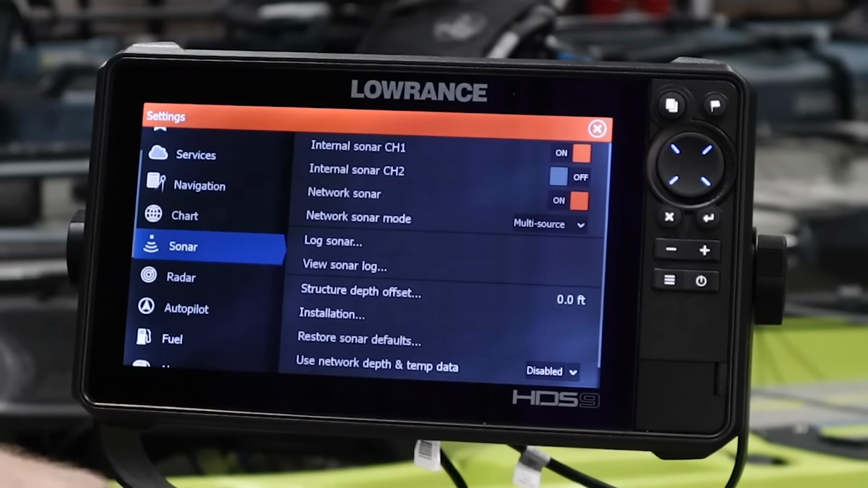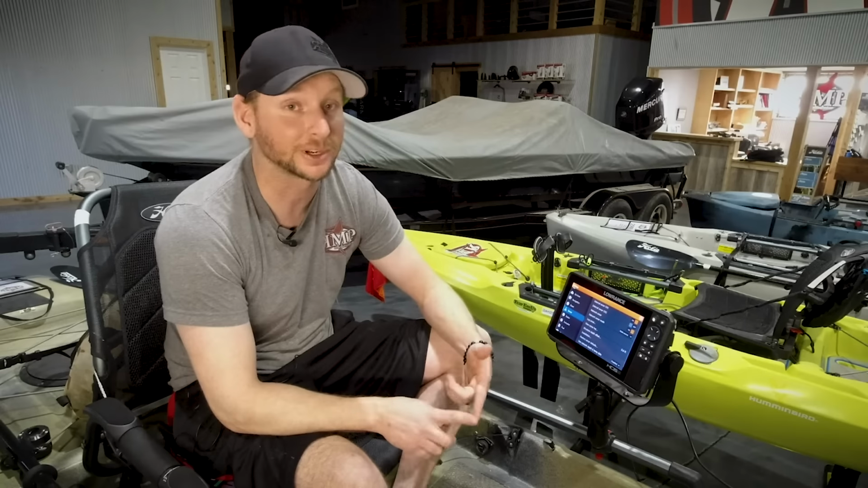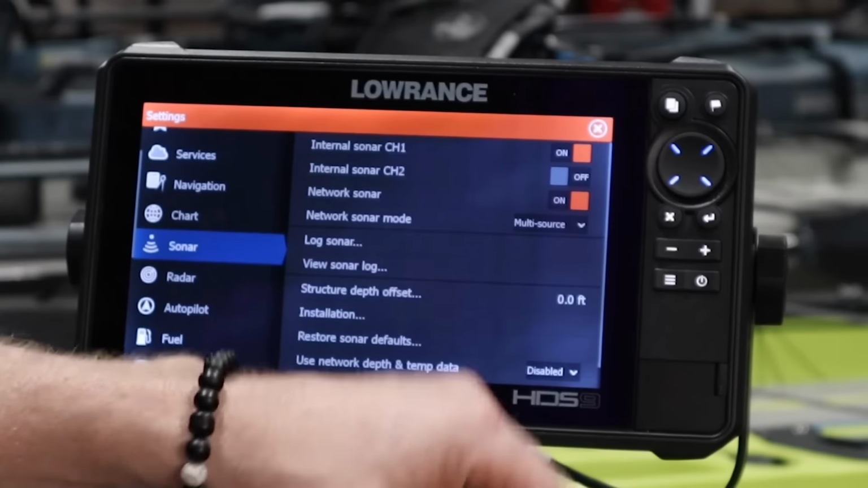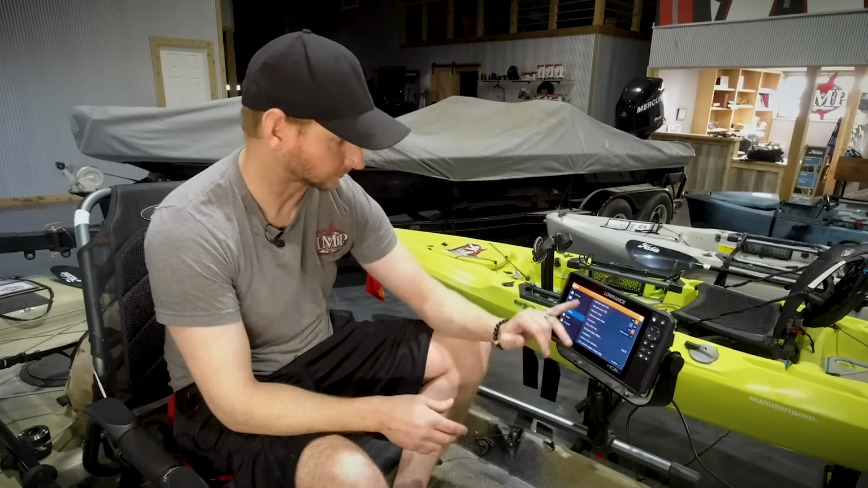Internal sonar Ch2. That's going to be the black structure scan port on the back of your unit. So you guys running total scans or 3-in-1 transducers, you'll have to have that on to be able to pull up your 2D sonar through channel 2.